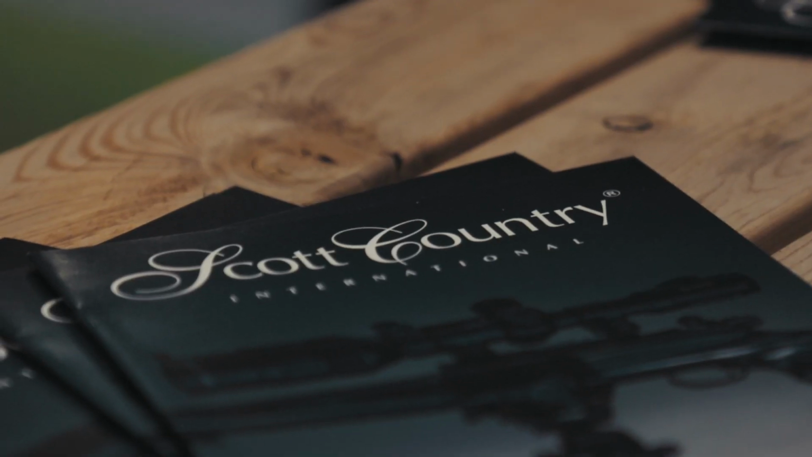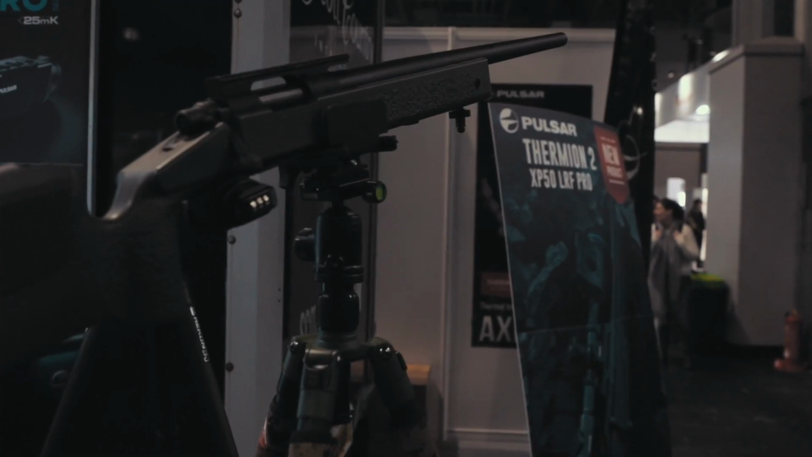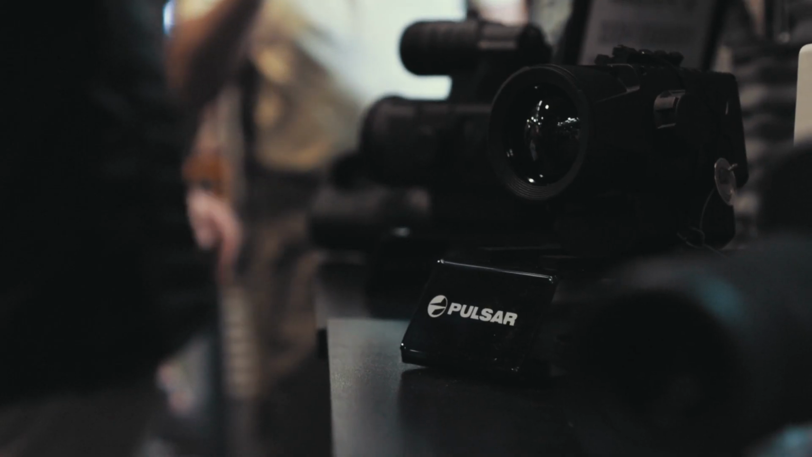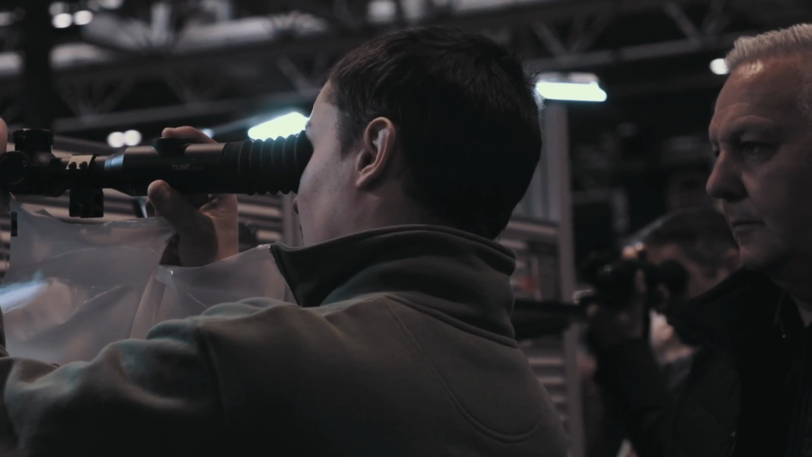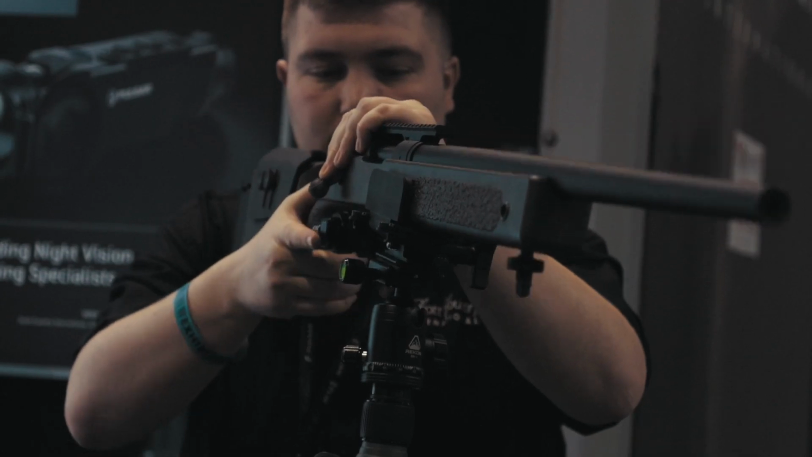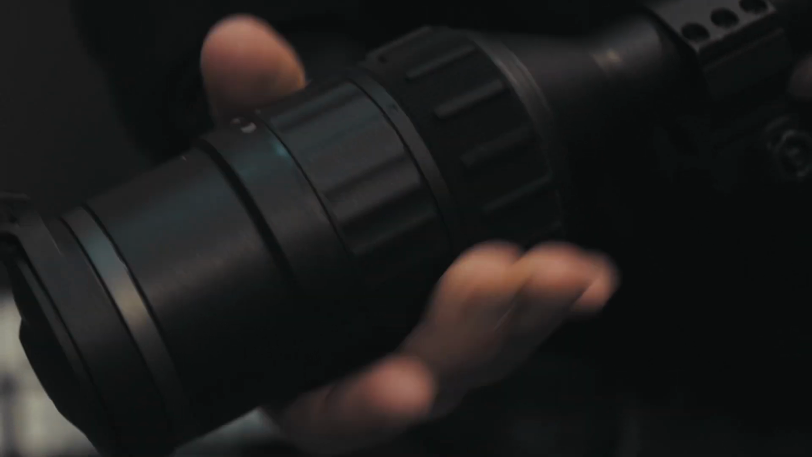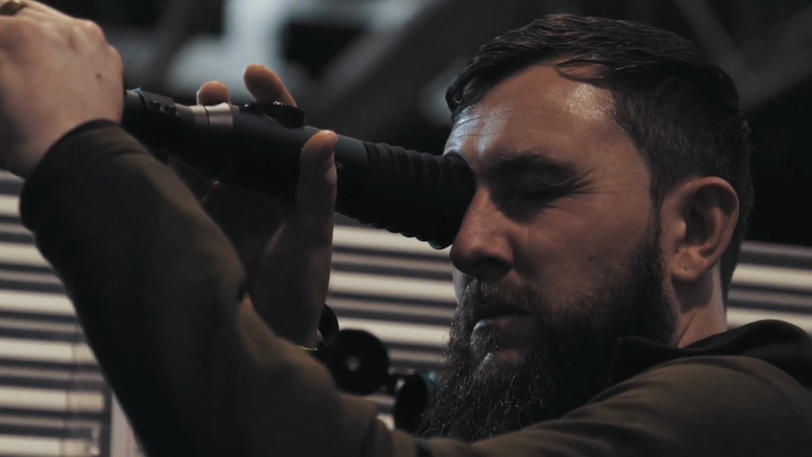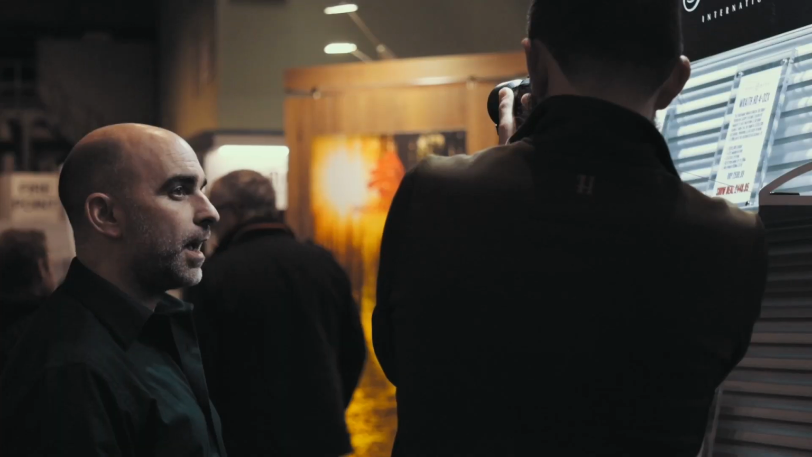You have the whole range of this equipment to trial and use, and literally seeing is believing. You've got to put it to your eye and put some context to that, and you'll see what I mean about the picture once it's in your face. Because if you're looking at a 20-inch screen and you've expanded that image, it's going to get distorted. When it's sat in your eye relief, it's a different game. Anyway, that's that.